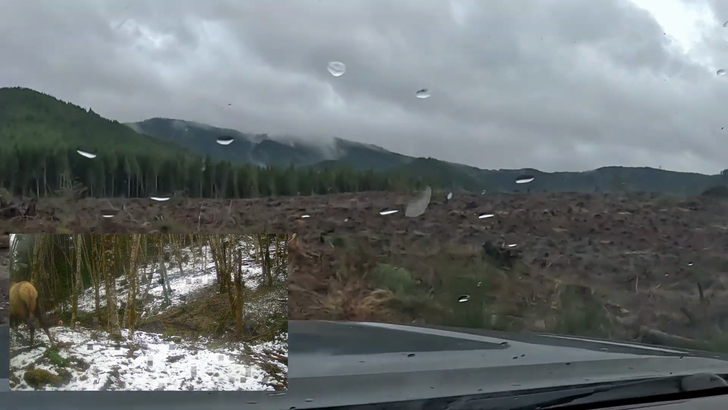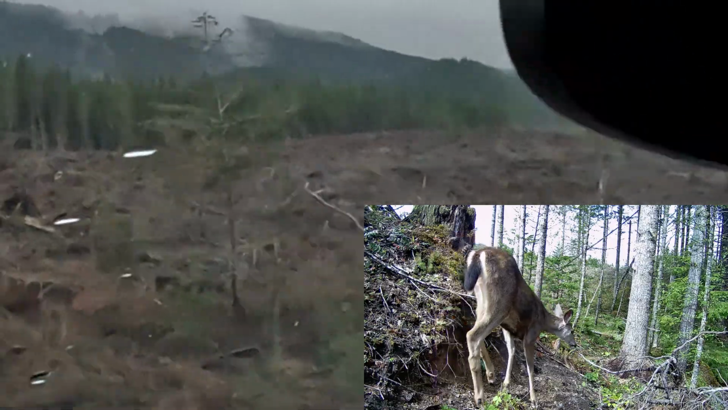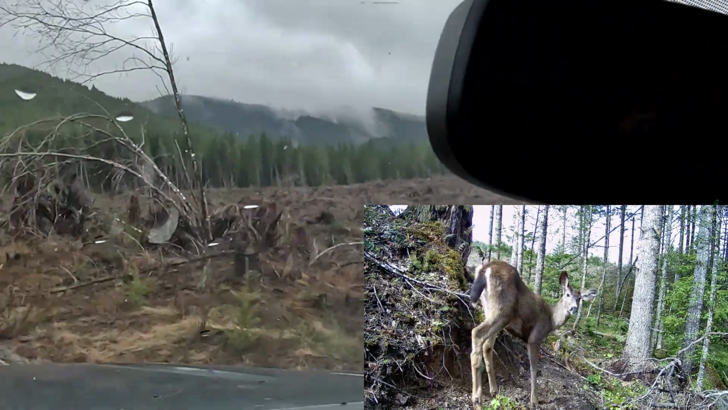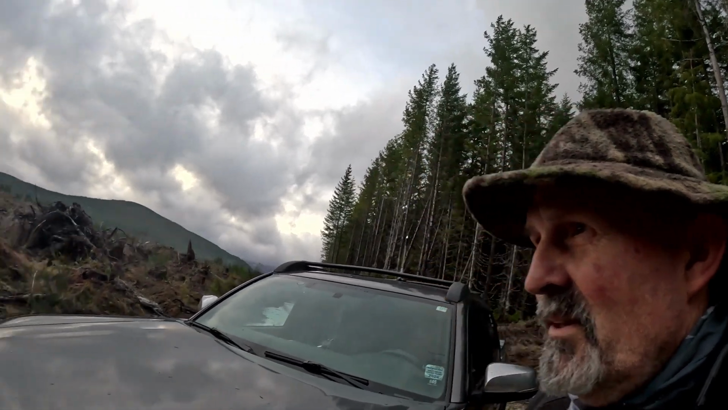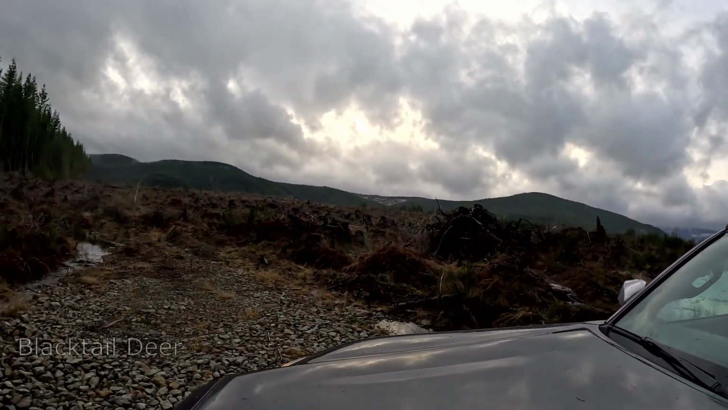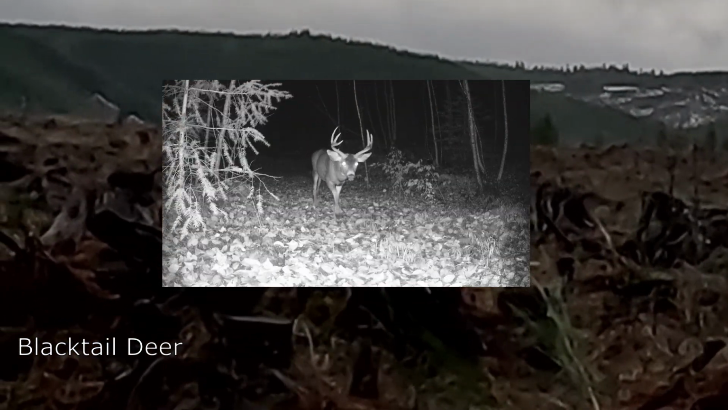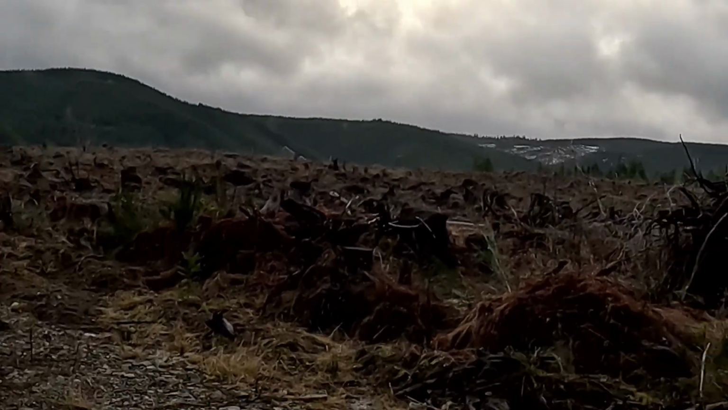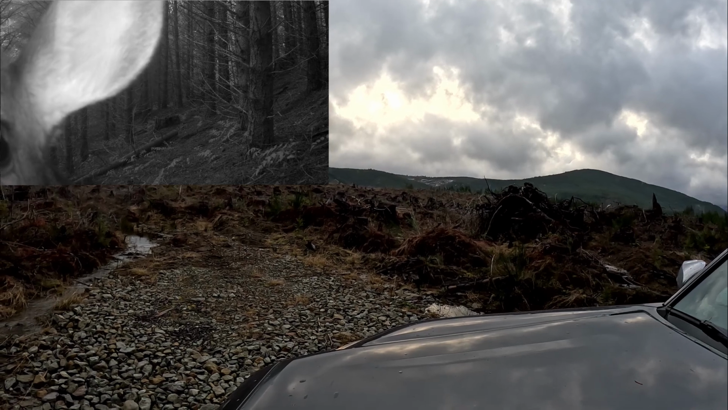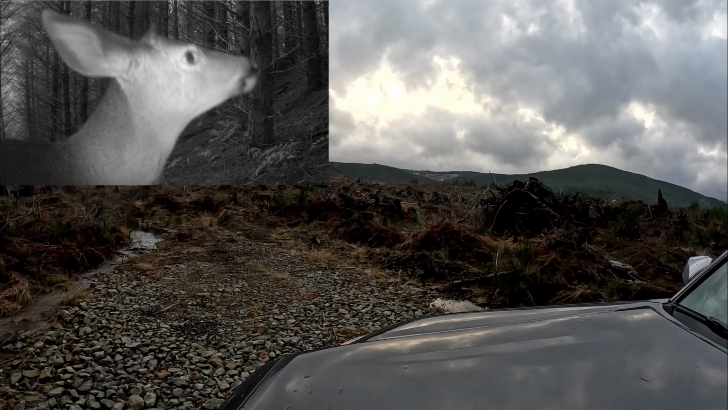A deer running across the clear cut up there in the middle. You can barely see their white tails. Okay, they're out there a little bit, but there's one standing right there. There's another one right behind it. Let's see if they move. Be easier to see. All right.